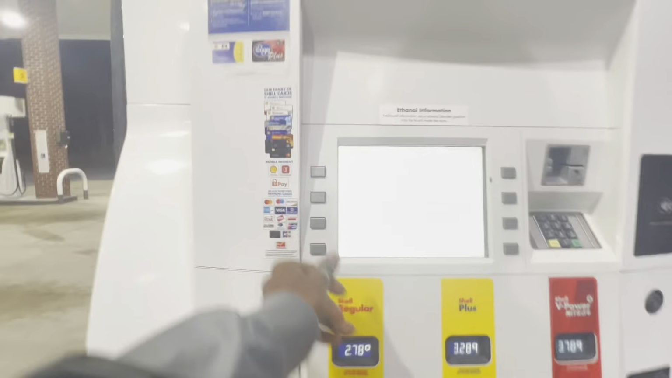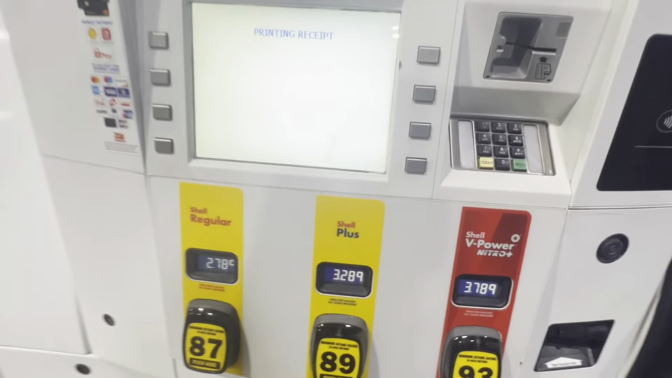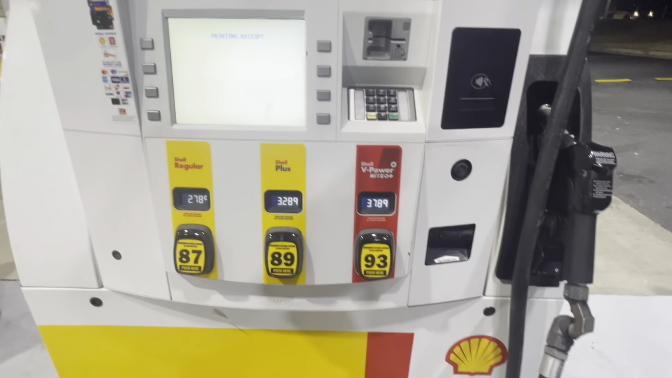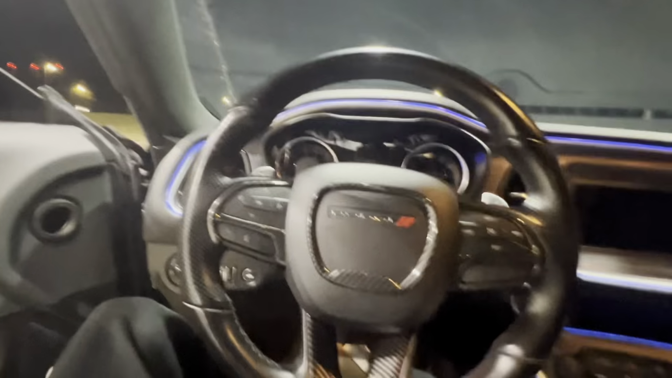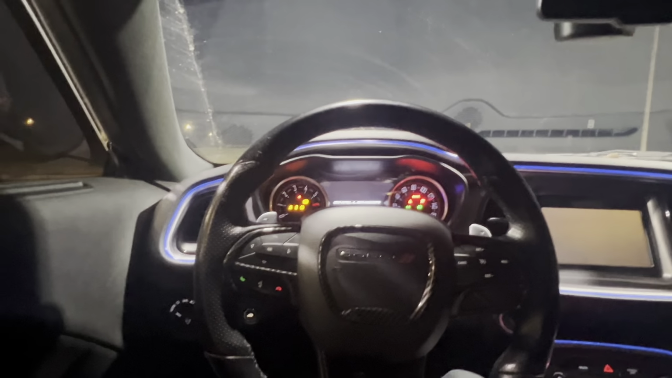Ooh. Alright. Now they say weird holding the camera and shit, but it be like that, you know what I'm saying? Printing receipt not printing, it's okay. Alright. It be looking good as fuck right here. Alright. You know what I'm saying?